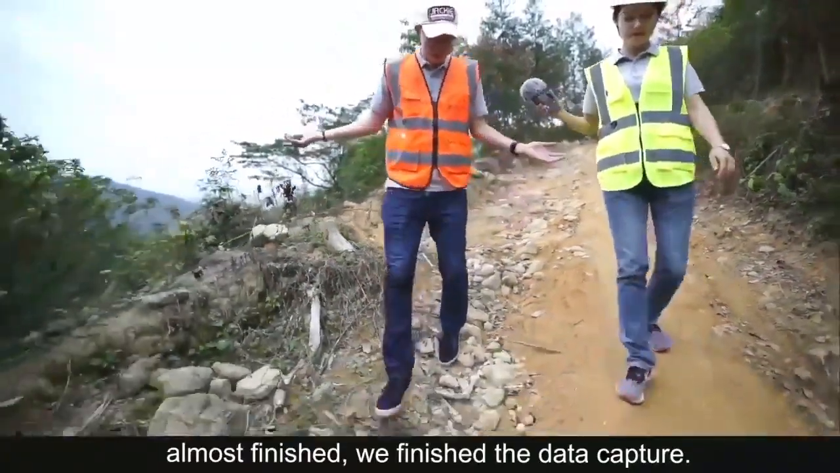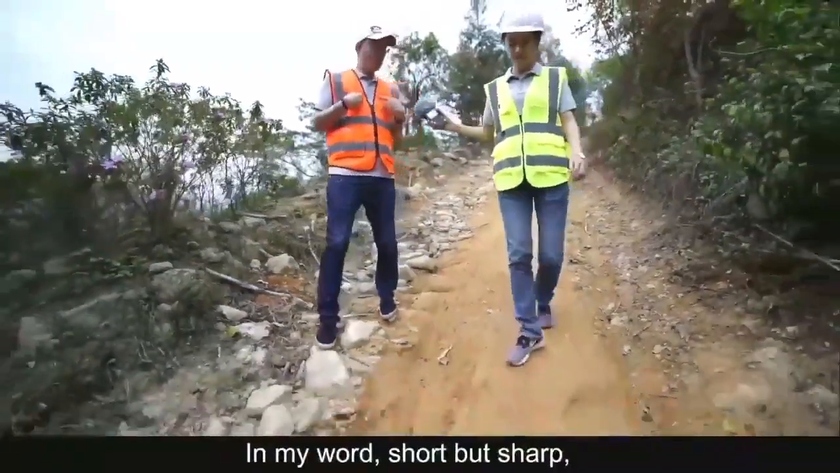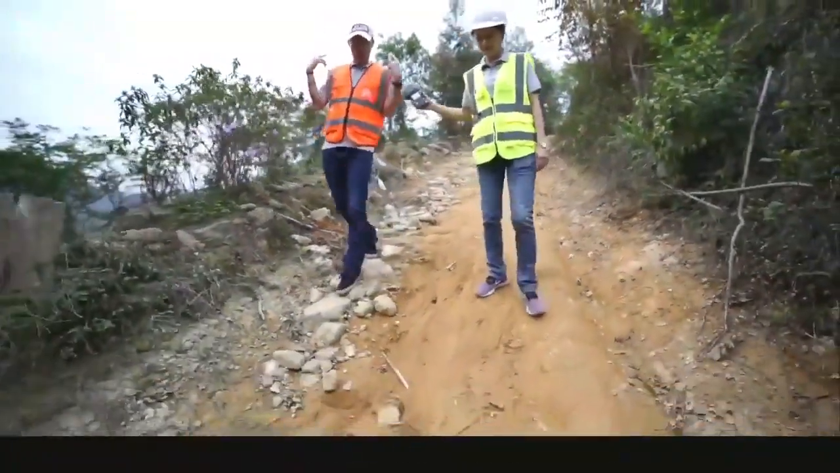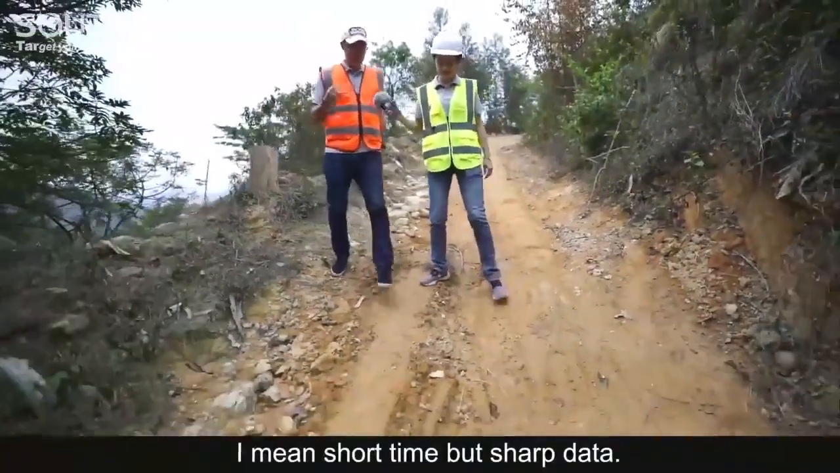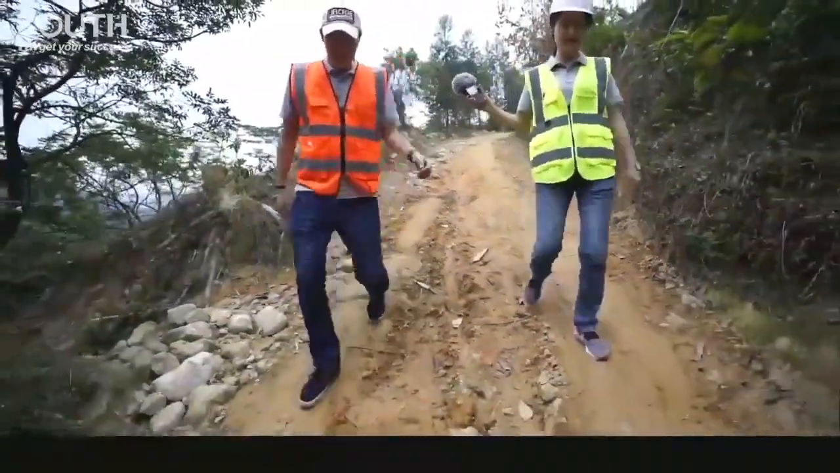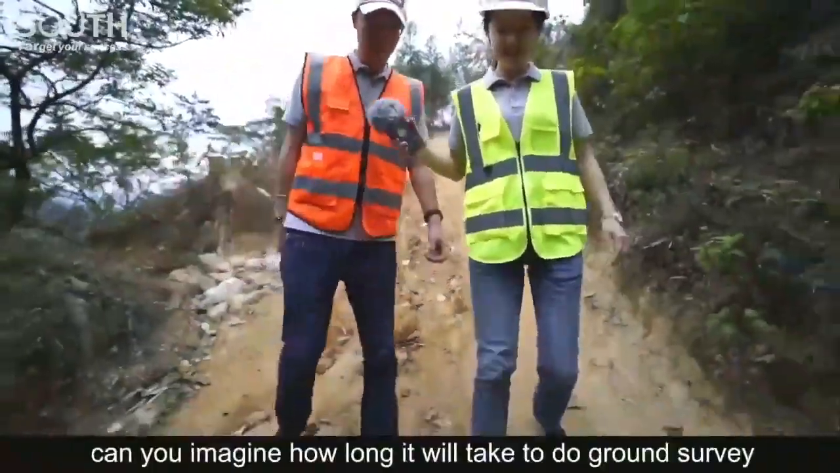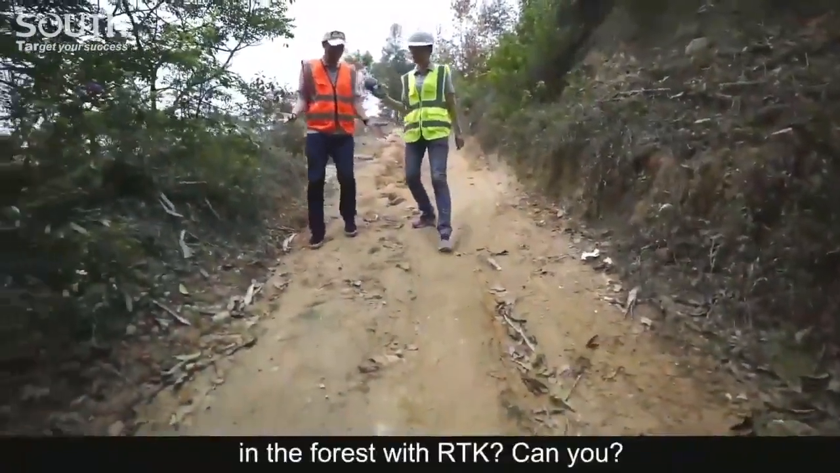Can you imagine how long it will take to do ground survey in the forest with RTK? Much longer, I'm sure. You're right. With LiDAR assistance, we are able to deal with more challenging work.